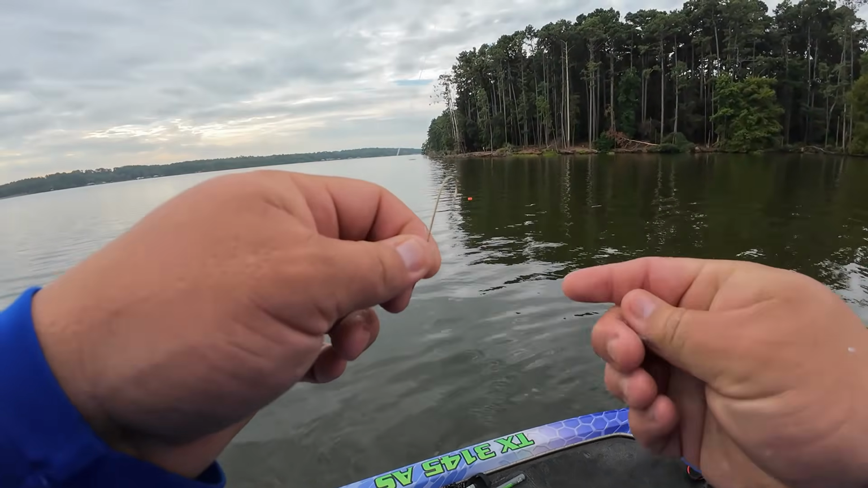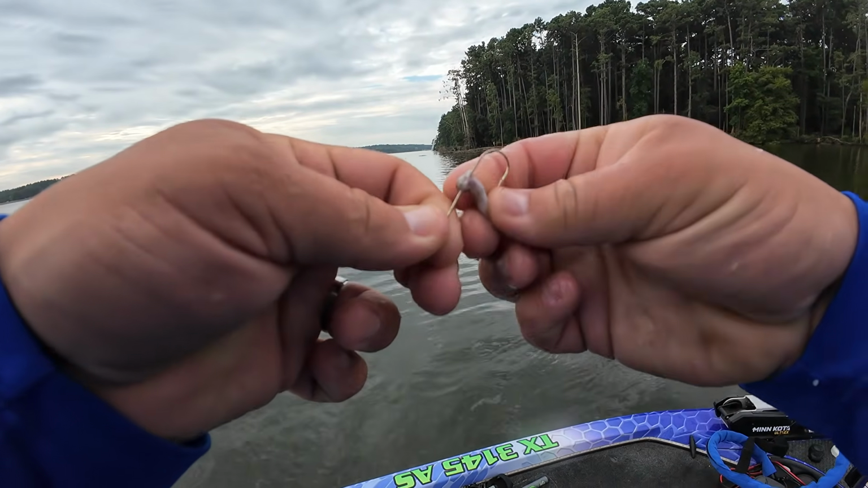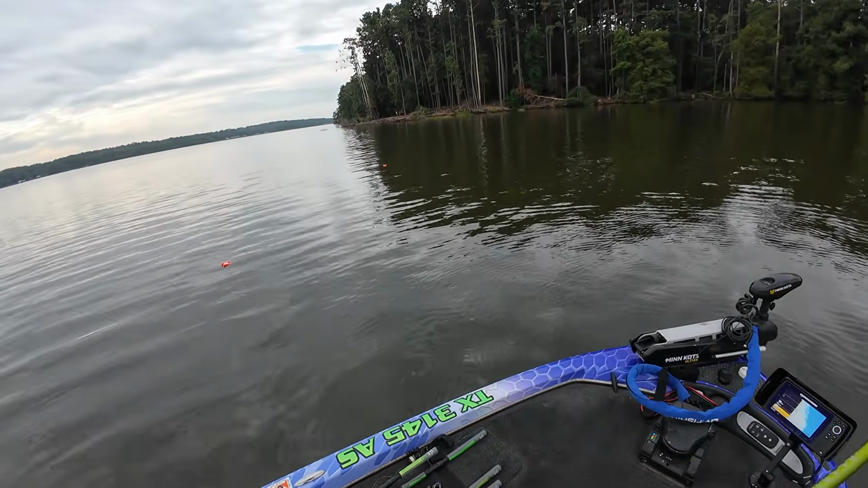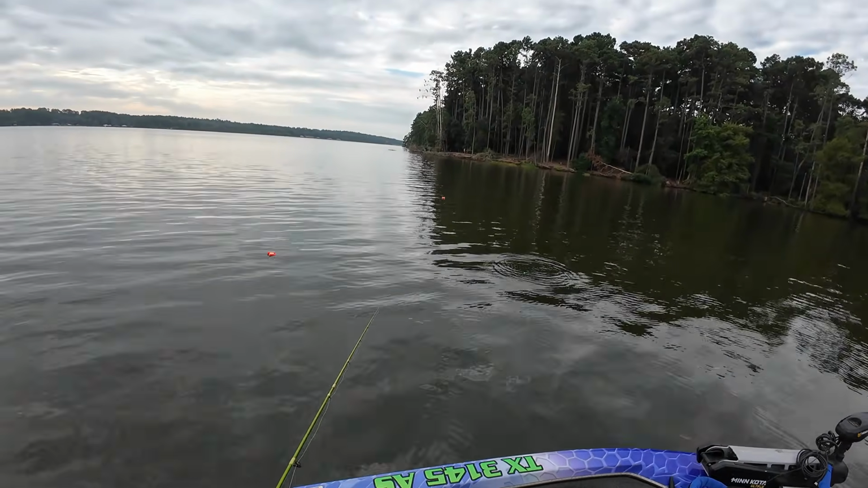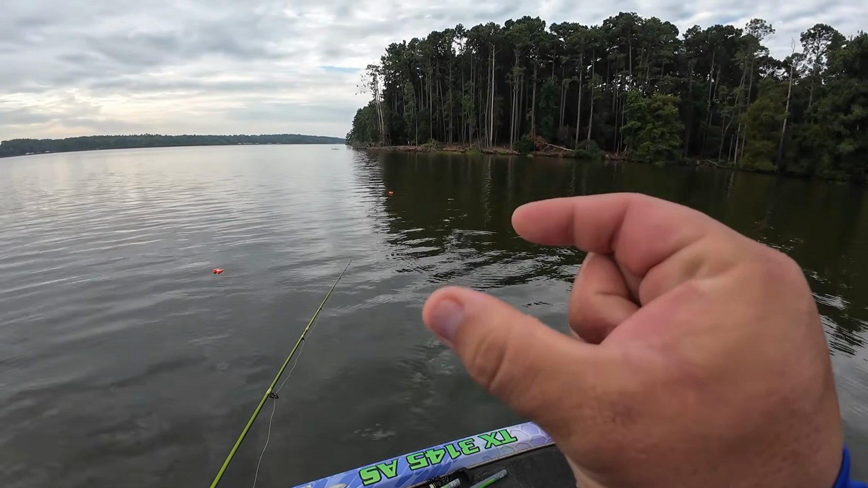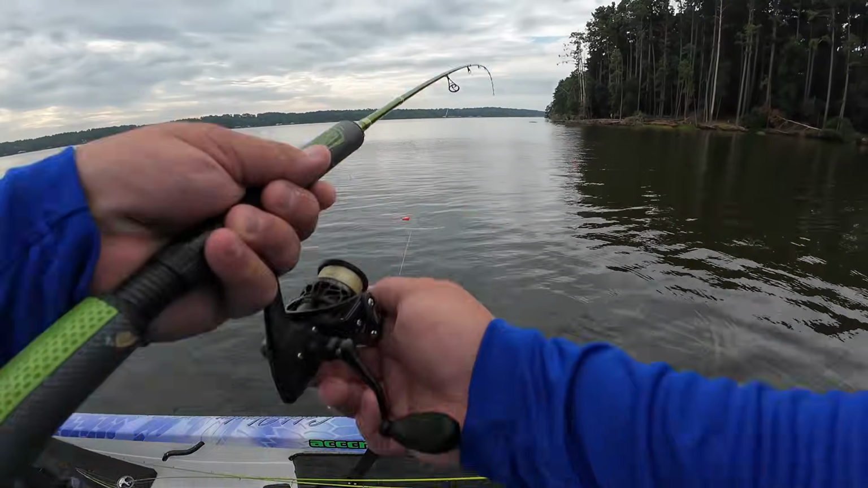Look, guys, I've said it before. I'm not saying it's going to work right now. We're going to try it. Crappie love smaller baits in the summer. It's hot. They don't want to move too much for that bait. They just want it to sit right on top of their head. That little minnow I got is about this big. Let's see if we can catch a crappie off of it. Tiny minnow.